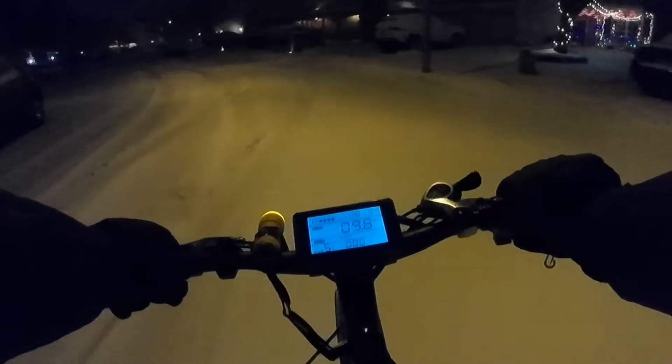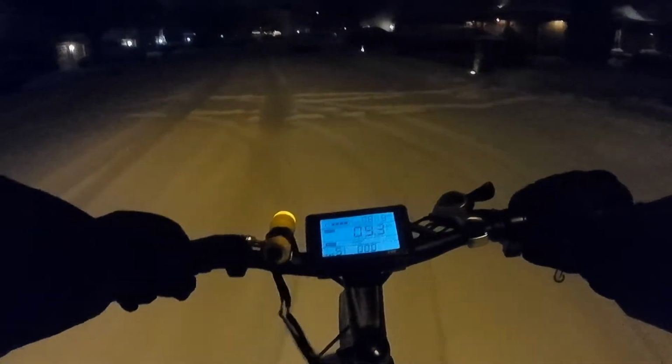The bike doesn't seem to be bothered by this at all. Really just the icy parts where the cars drove. Other than that, it's not bad at all.